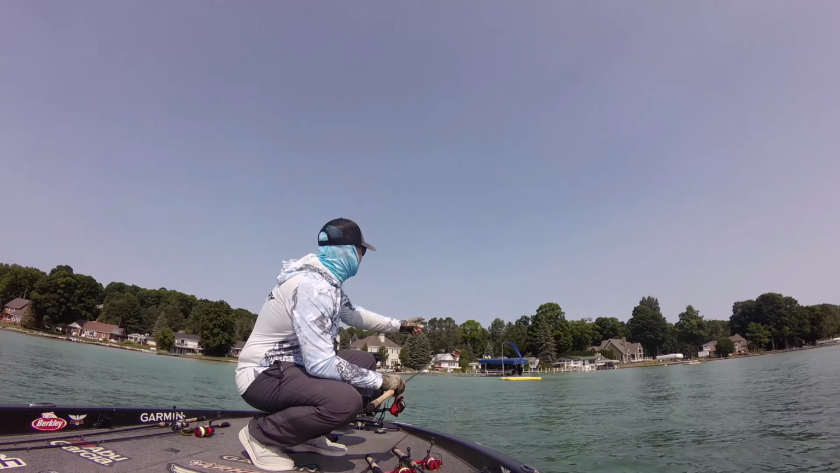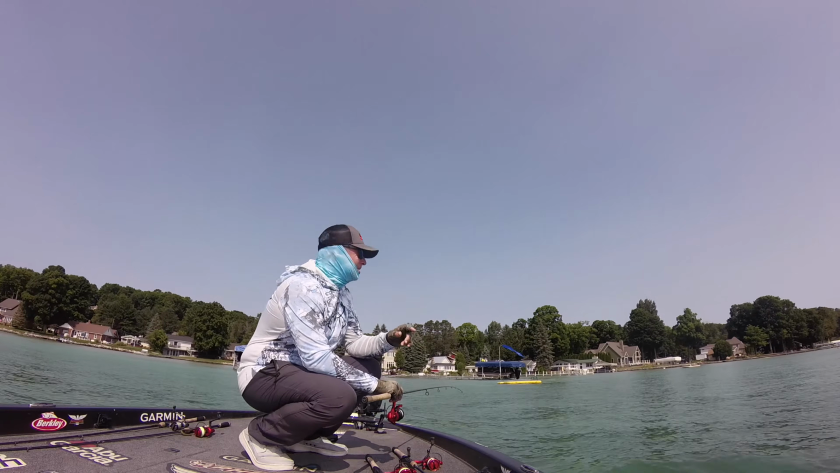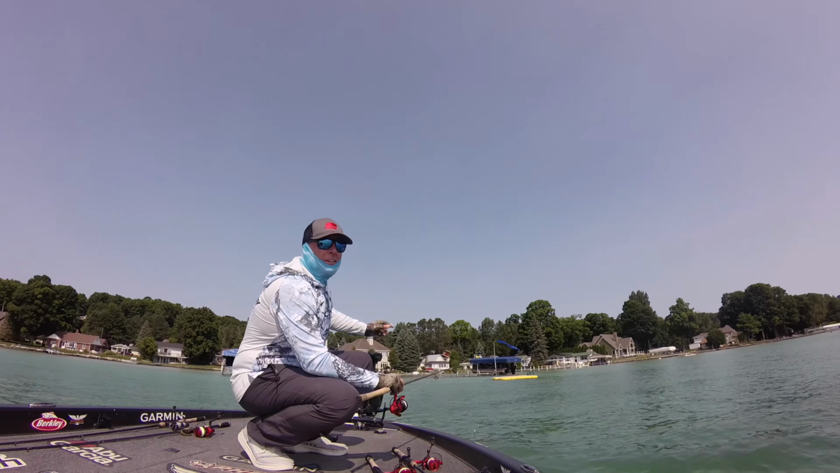This always makes me laugh. You look at that floating dock here, you see that red thing rotating? I'll show you on top of this little boathouse here too.